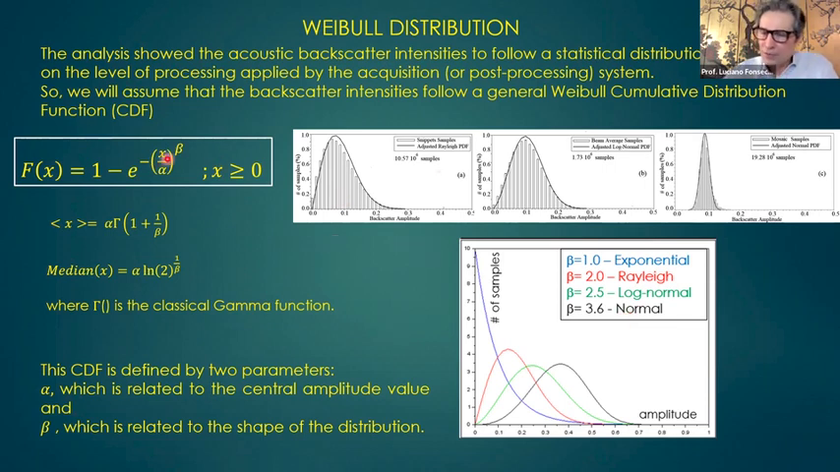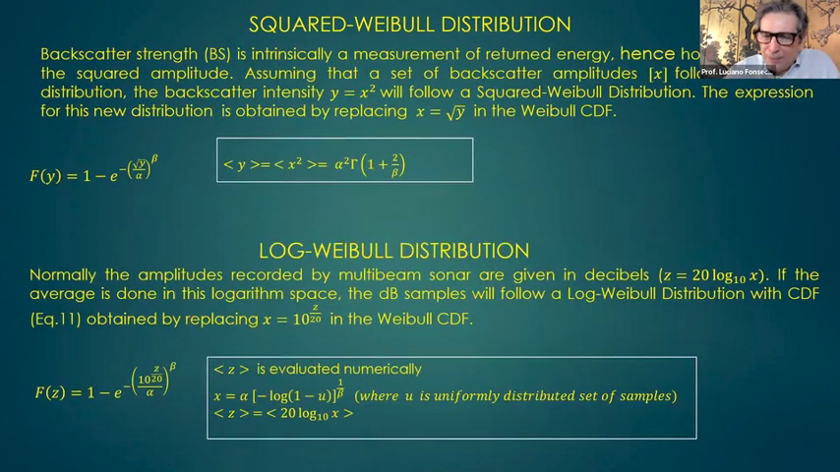So our observation, the amplitude, would follow a Weibull distribution. Well, it's not that simple, because the backscatter is energy. So backscatter is amplitude squared. So the backscatter will follow a squared Weibull distribution.